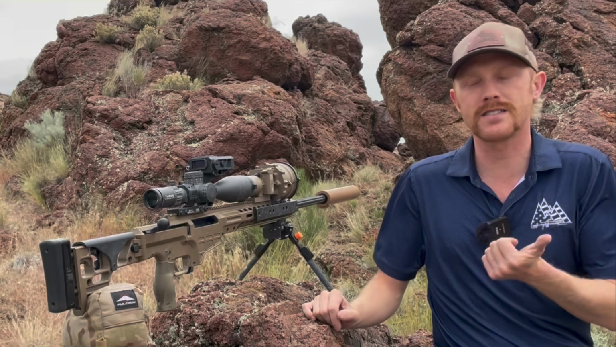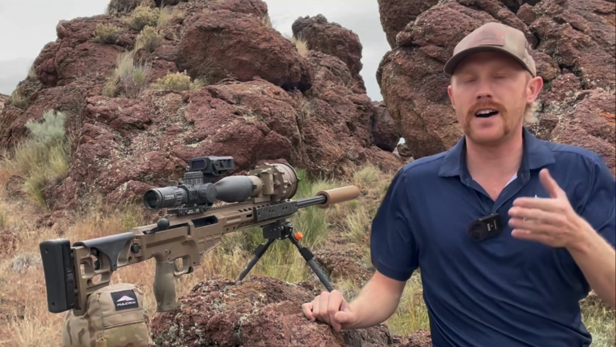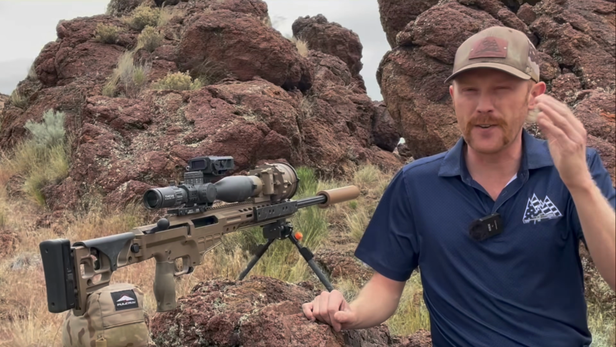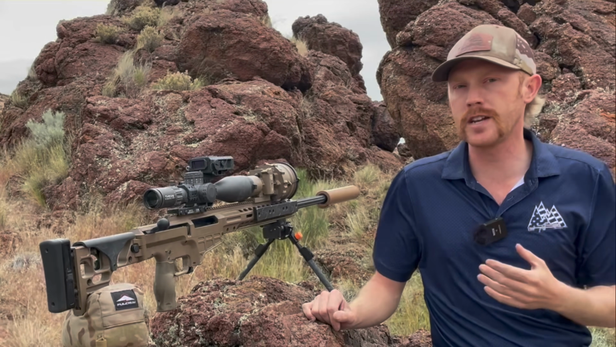So things that I noticed out here running this white phos unit, it is next level. White phos is so much easier for you to look at with your eye. So much easier to focus on that target, spot the splash, make the correction. It's hard to put into words what the experience with white phos is compared to green. Maybe I'll do a video on that experience. Let me know in the comments if that's something you want to see.